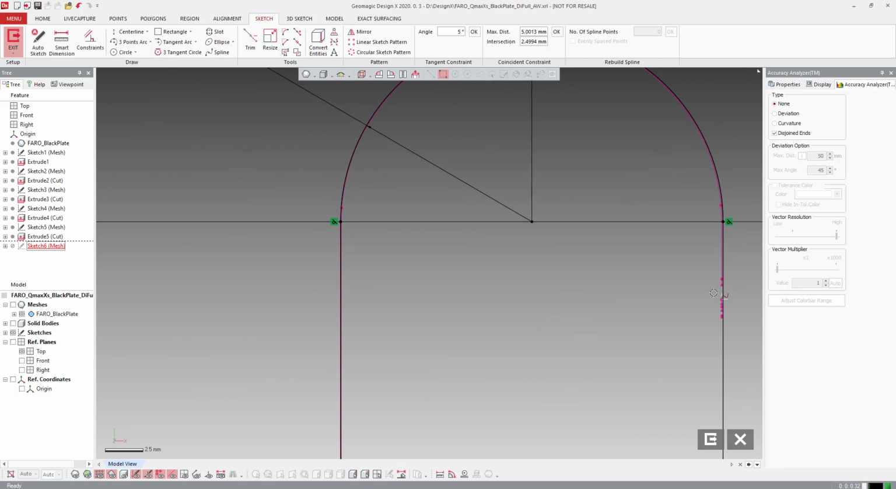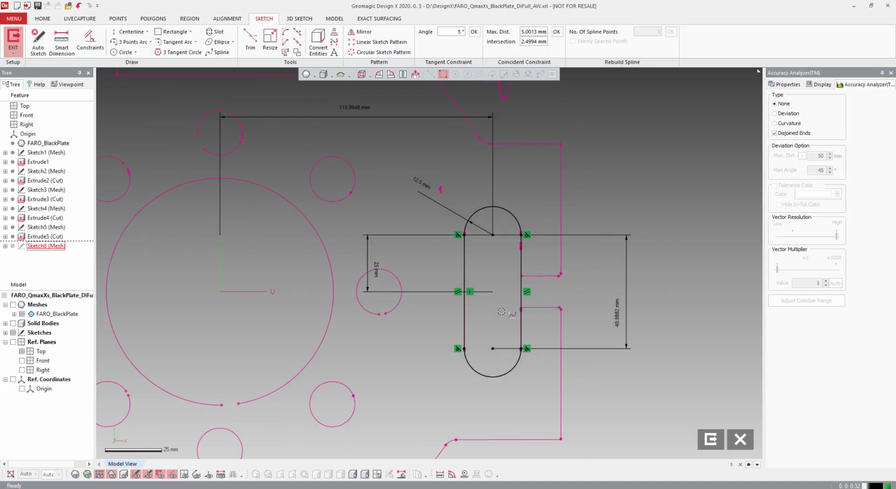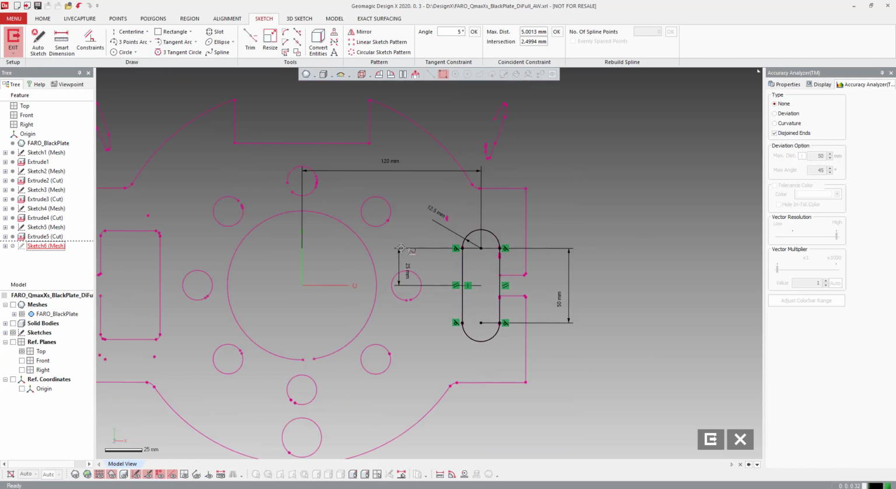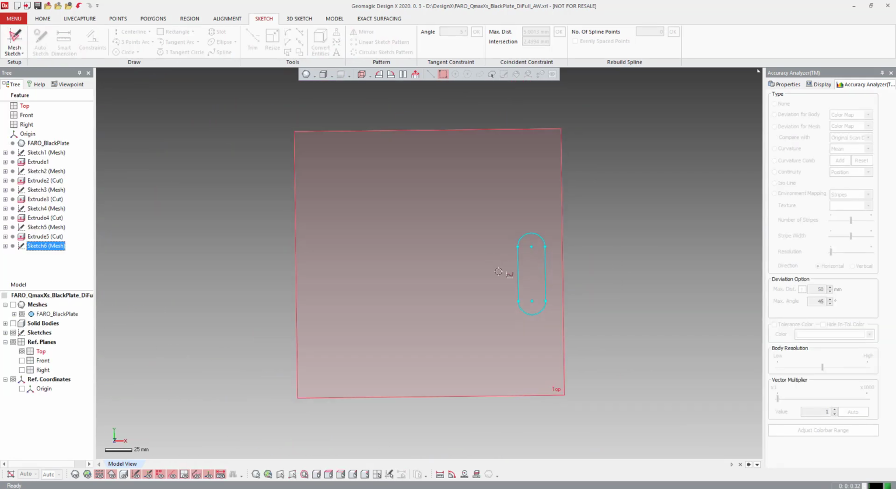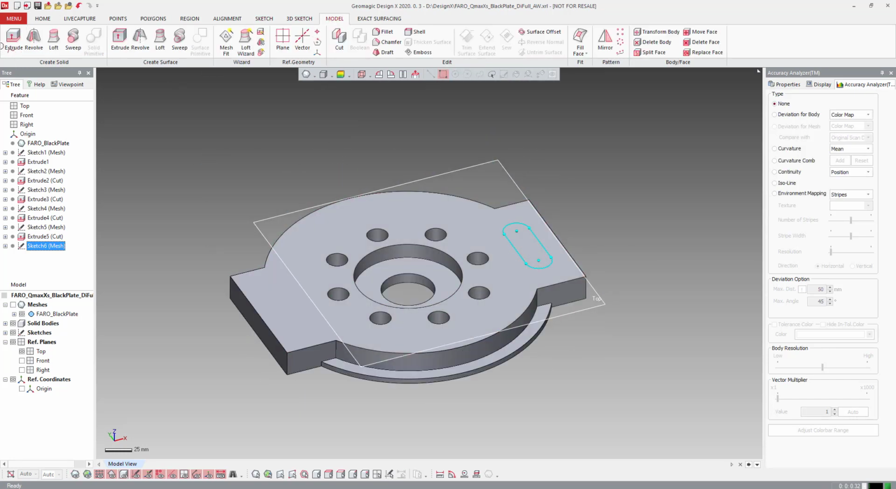It looks like it was just hogged out, so it may have been cut. When they cut it, they probably didn't do a cleanup pass on it. So this is just going to be 50. This is obviously going to be 120. Okay, rounding all these things out. Now we have our slot. Turn our solid back on. Extrude.